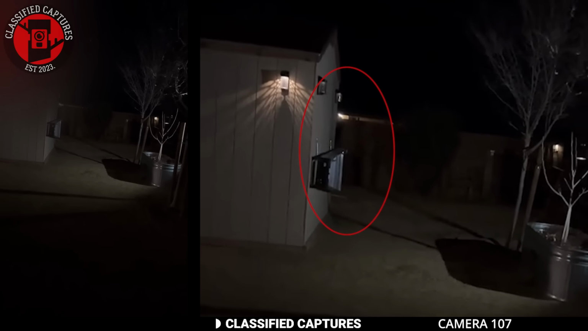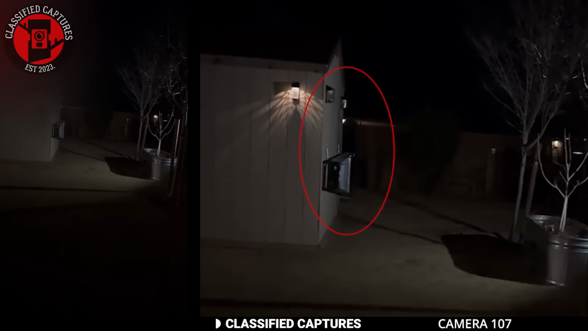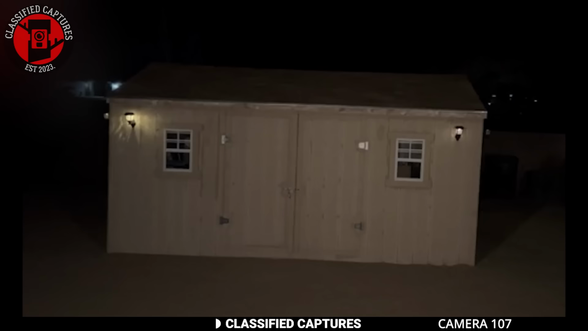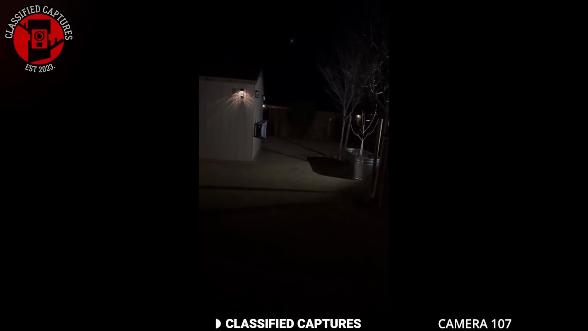When he shared his footage and experience online, almost everyone said the same thing. They believed that there could be a portal inside his shed, allowing entities to come and go, which might explain the door movement and vibrations. But if that's true, how did the portal suddenly appear? Portals don't just open out of nowhere, do they? Does anyone have any idea what could be going on here?